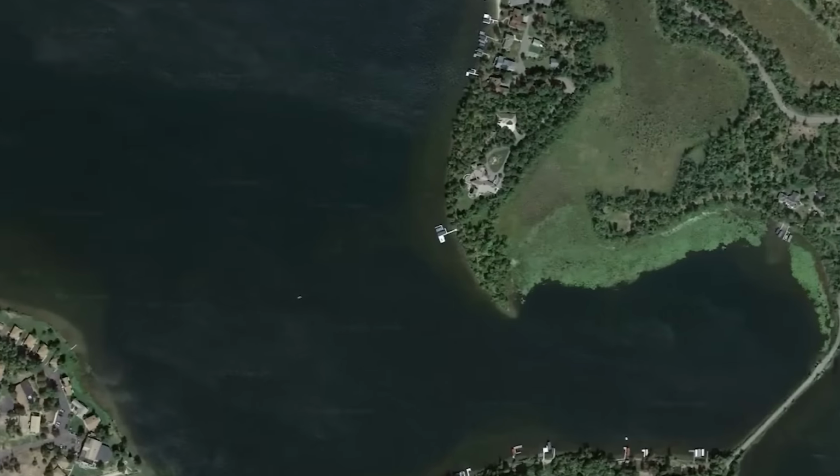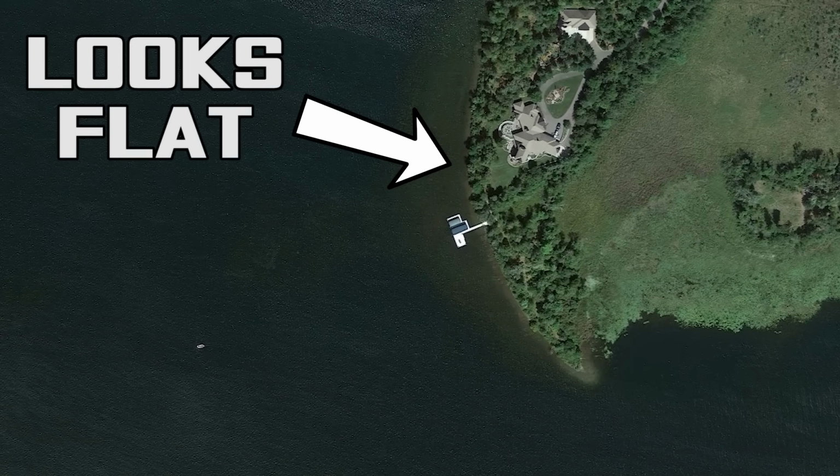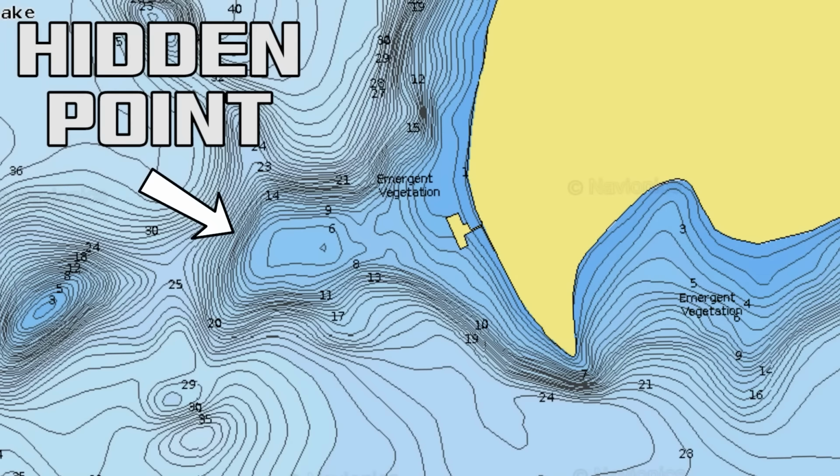Sometimes though, the bank may look totally flat and you might not expect there to be a point there, but there is. And topographic mapping is the only way to see that. In my experience, there is no better place to find bass offshore than on a point, and points are great places to find structure, which is oftentimes what keeps the bass on that point. So brush piles, a rock vein, we're gonna talk about all those in the next videos in this series.